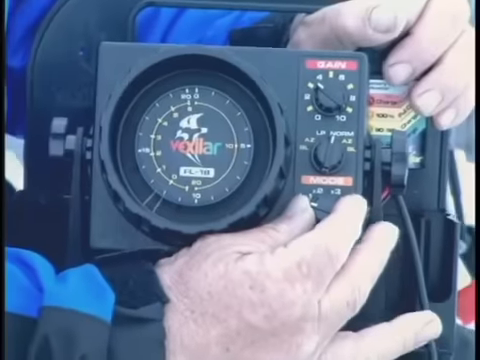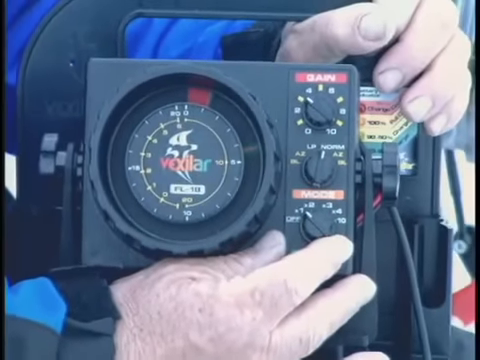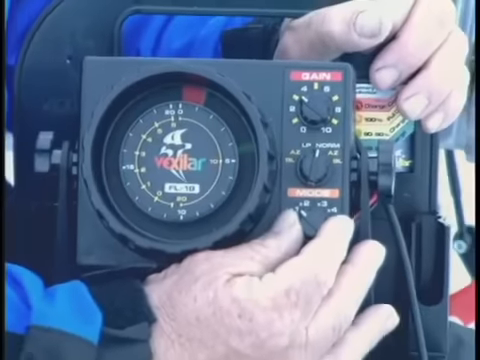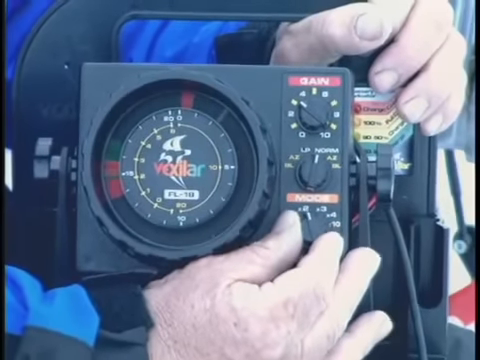Now that we have the transducer in the water, we're going to set the mode and the depth range. We have two choices on the mode range: low power and normal. The low power application is for less than 15 feet. Today we're going to use a normal application, which is the 20-foot scale on the dial, the white letters. We're going to turn it on to the 1X scale, which is reading the 20-foot scale on your dial, the white letters. And you'll see that it's reading nothing, so we'll go to the 2X, which is the 40-foot scale.